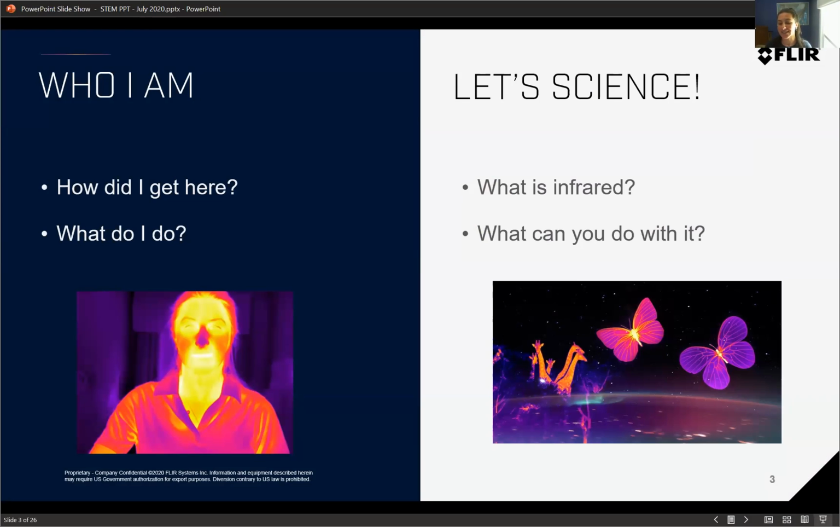And then we'll get to the science part. Then we'll get to the cool part. We'll talk about the cameras that I work with called infrared cameras and what you can do with them. It's not always giraffes and butterflies, but there's some of that in there.